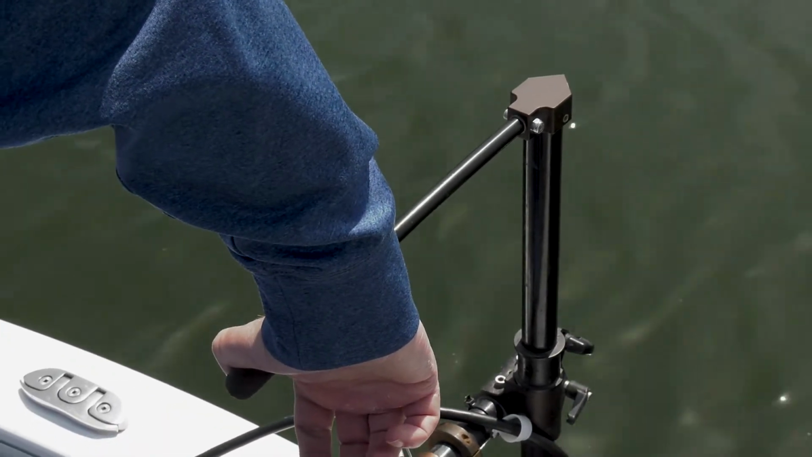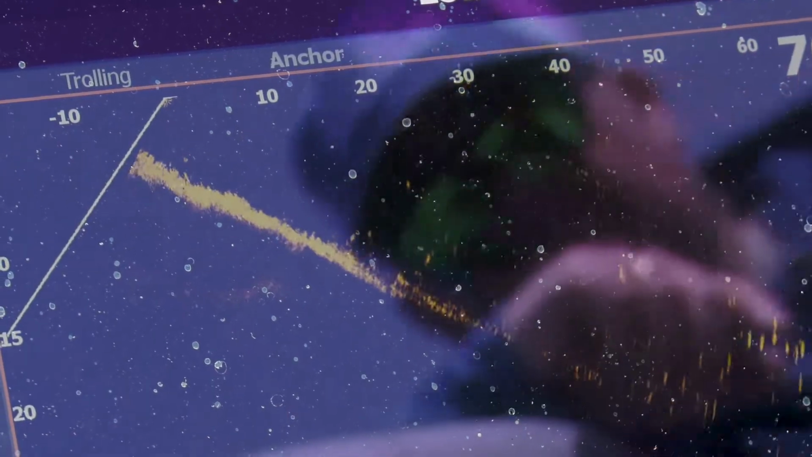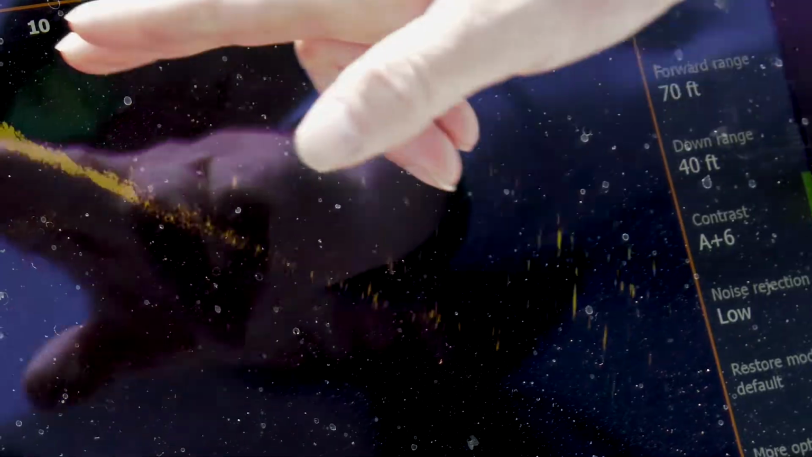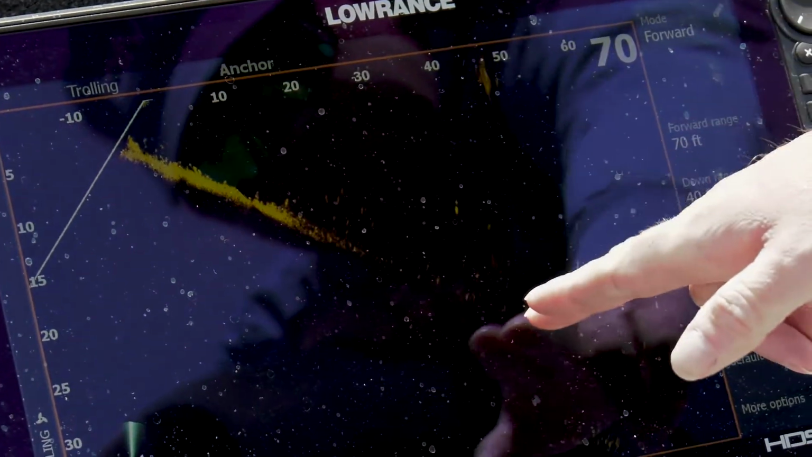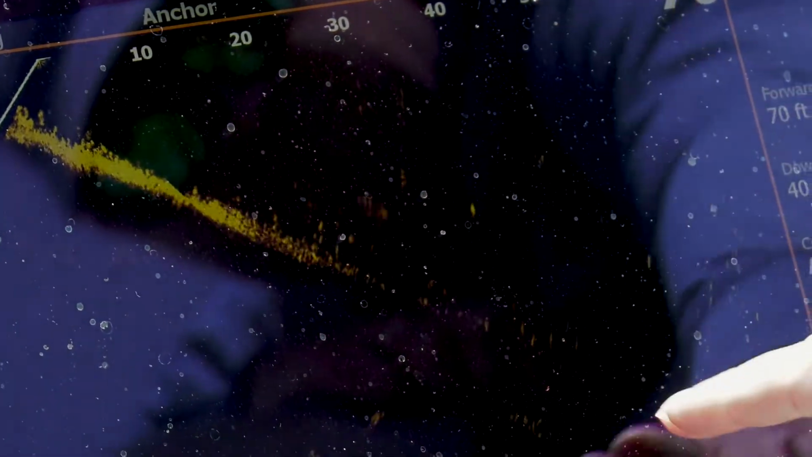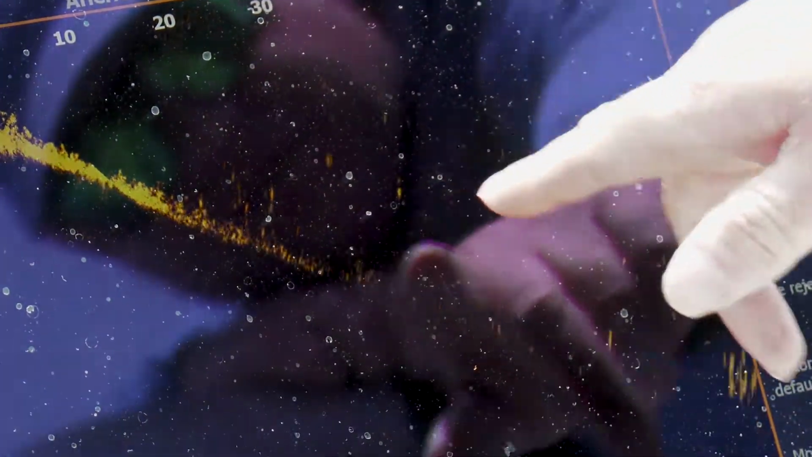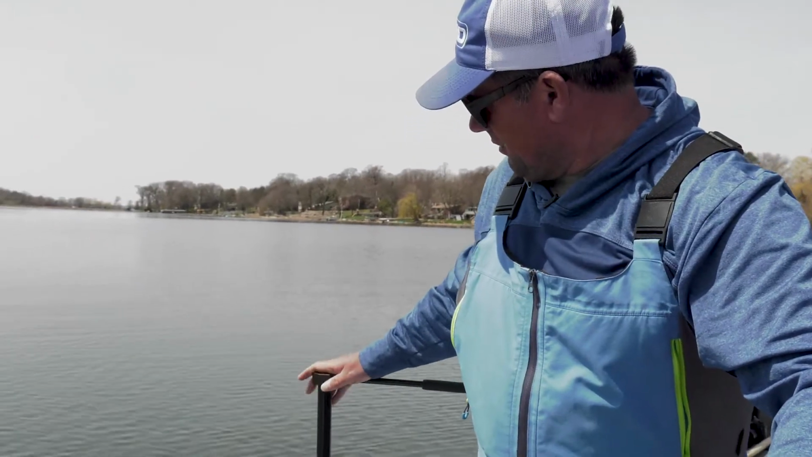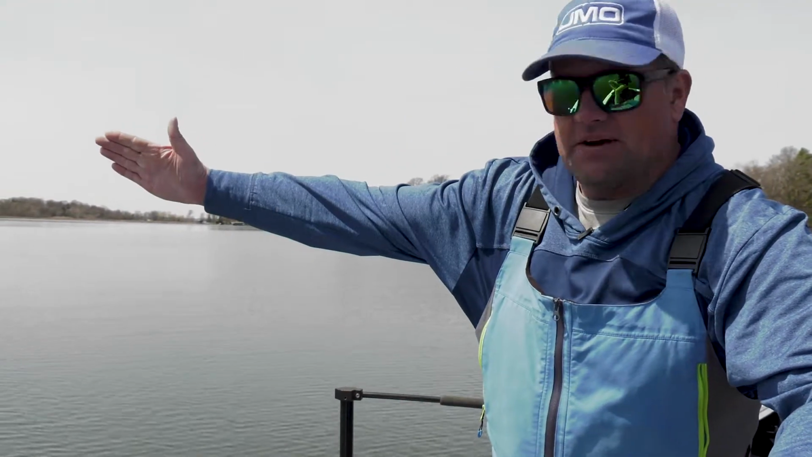So I'm just going to pan slowly. Look at there. See these high marks that are really bright? Those are the fish. You'll see a lot of stuff on the bottom, but if it's attached to the bottom and not moving, in this case it's probably not what we're looking for. But these crappies, they've been halfway down the water column. And so you just look at where your arrow's pointing, that's where you have to cast.